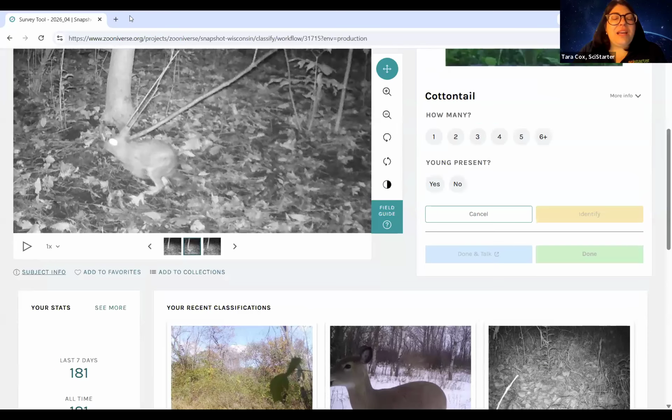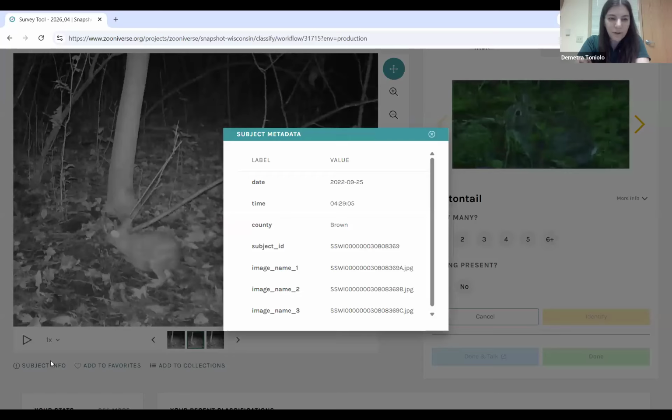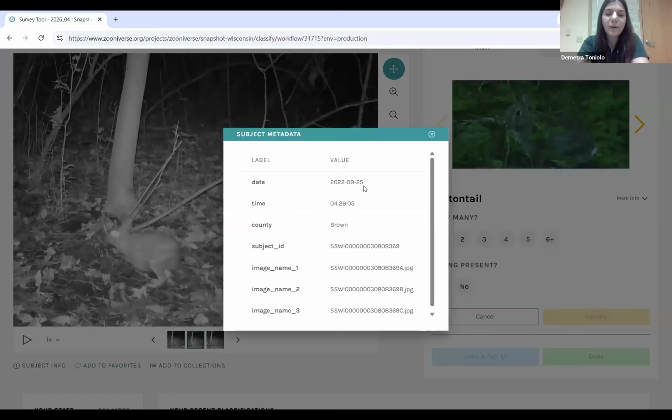There's something about the fur coloring. It's giving me a little bit more of that patchy coloring. I don't know if a snowshoe is a little more uniform in its fur coloring. When we hit subject info before, does it say what month it was? Oh, okay, September. I think cottontail is my guess.